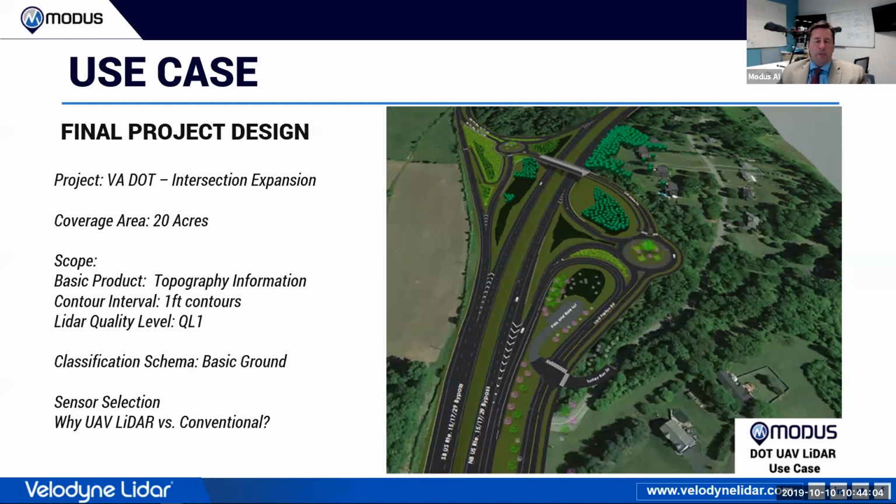So they're already marking up the roads. They already had all their survey points set up. And this was a good way to see what this technology could do for them.